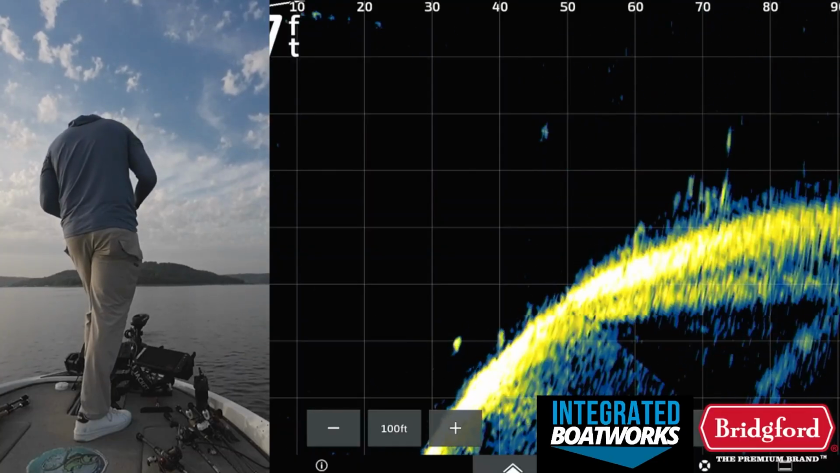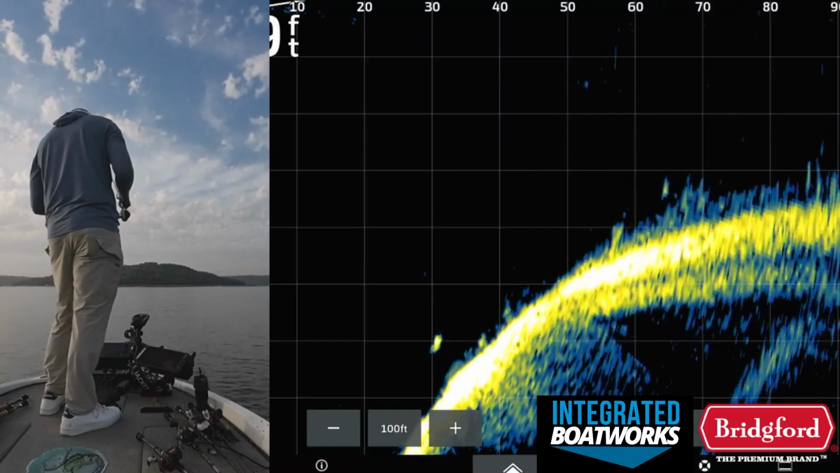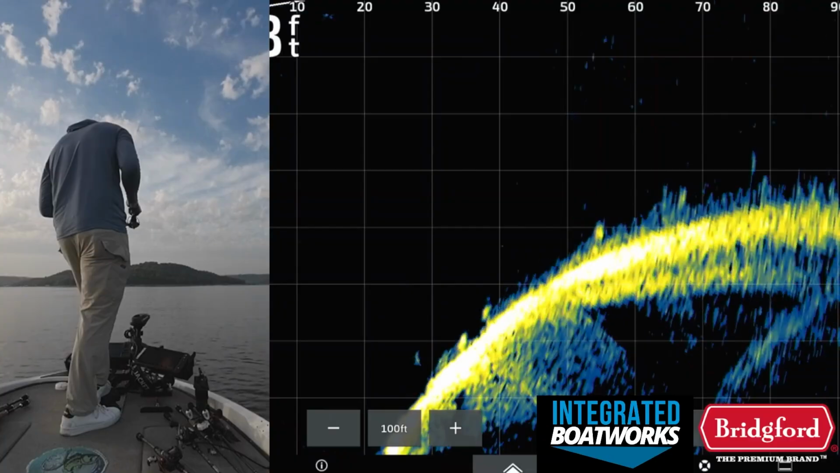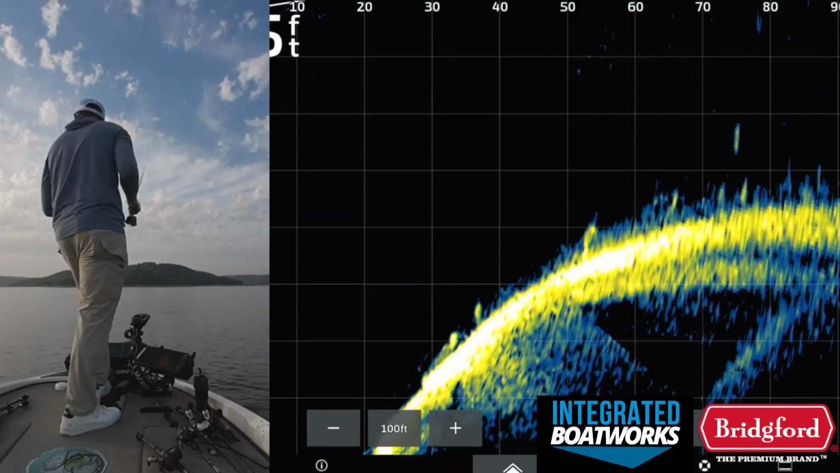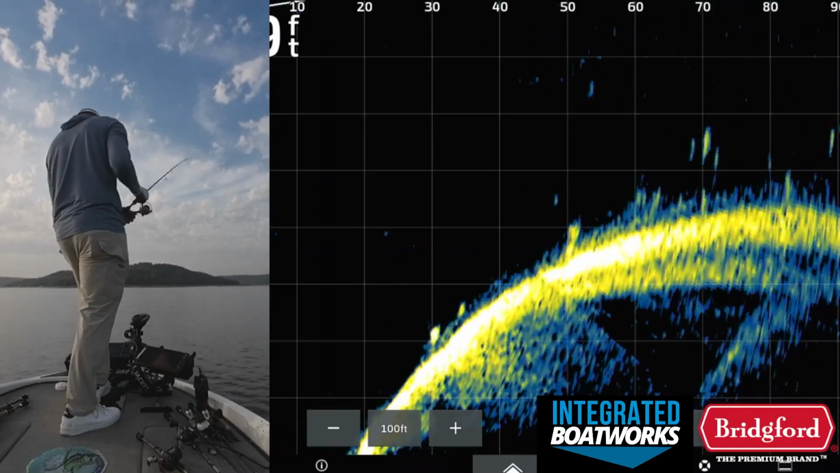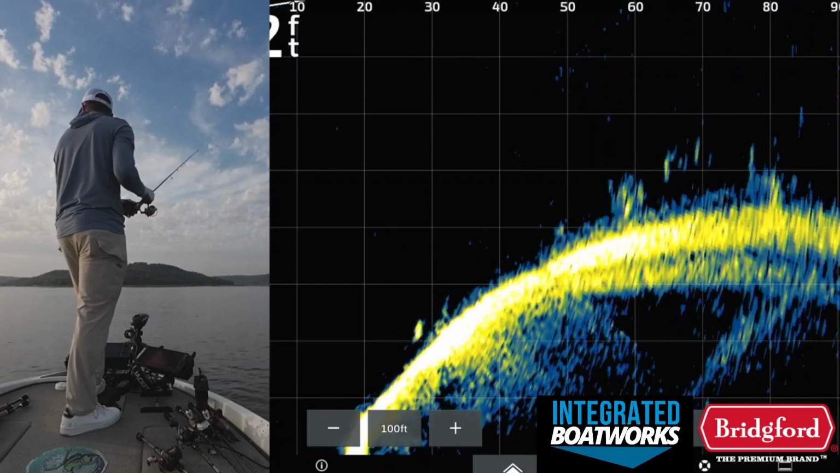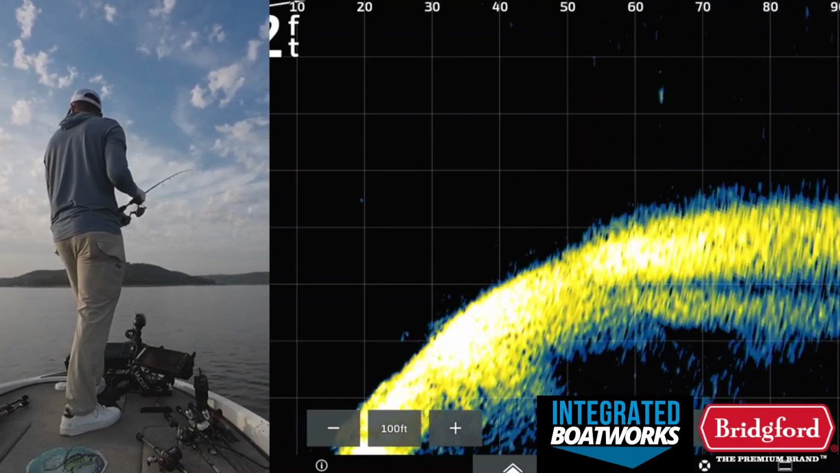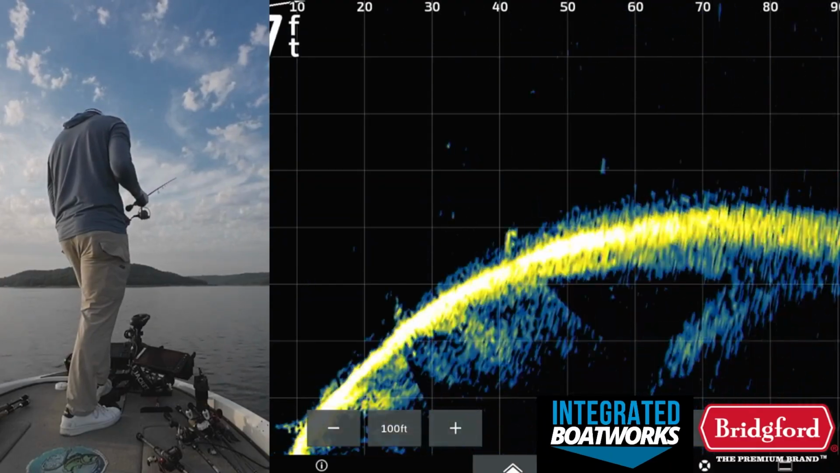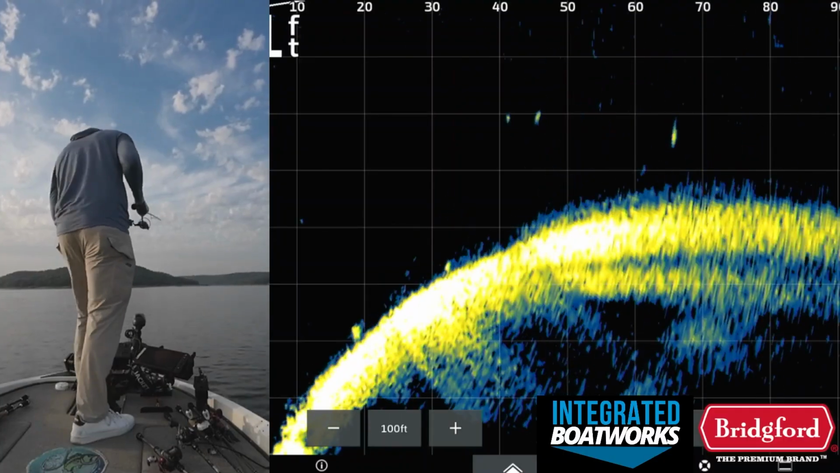Look at those fish that are down there on that drop. And there's fish up here. They're everywhere up there, dude. Crazy. Come on, eat. Bunch of them down there on it. Some schoolers out there in the middle too. Man, they're getting after it over there.